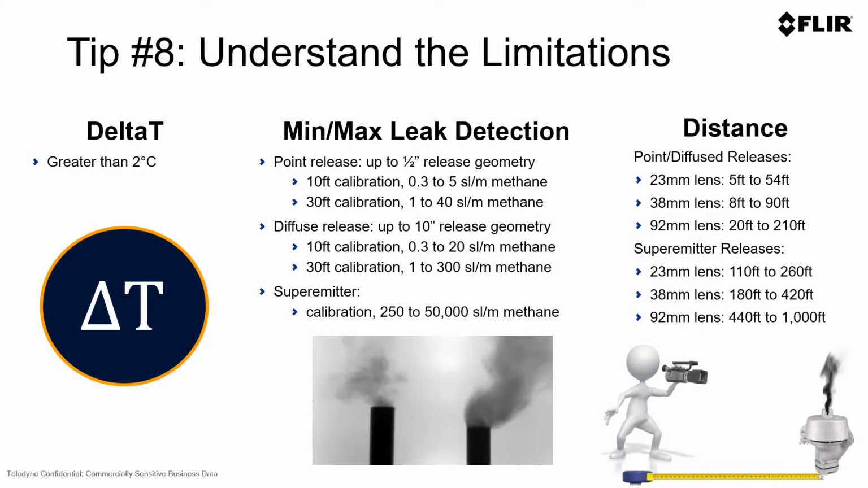There can be some limitations to QOGI technology. As we've discussed throughout the presentation, delta T is a must, and you want to have a delta T of 2 degrees Celsius or greater. Another potential limitation is the leak detection. Historically and with the legacy QOGI technology, we could measure from 11 grams per hour up to around 12 kilograms per hour. Now with the new super emitter or the new high volume emitter calibration curve, we can measure up to around 2,000 kilograms per hour.